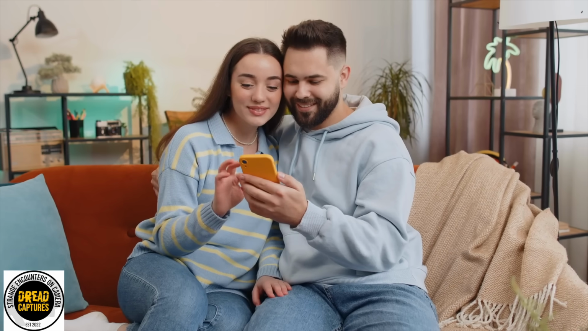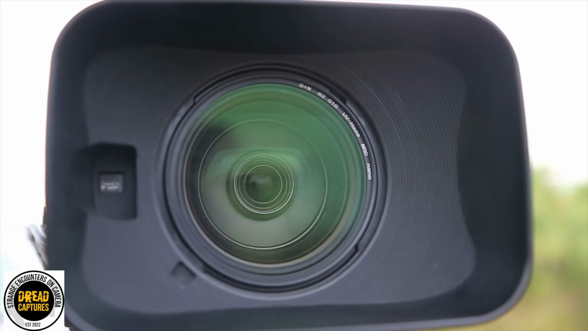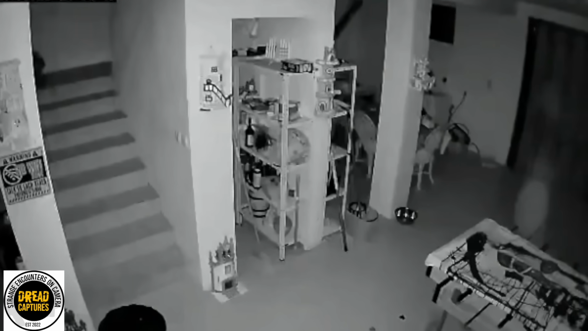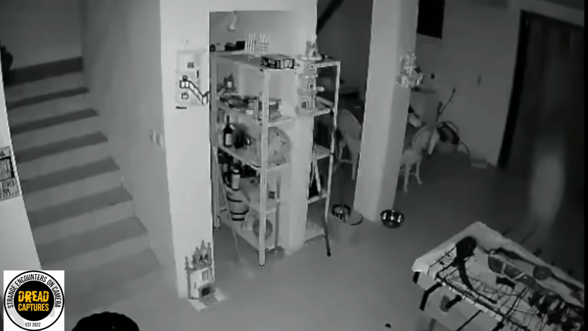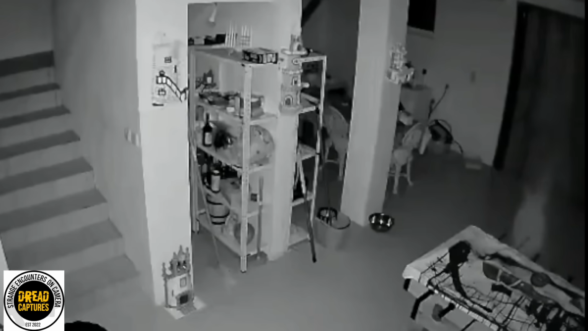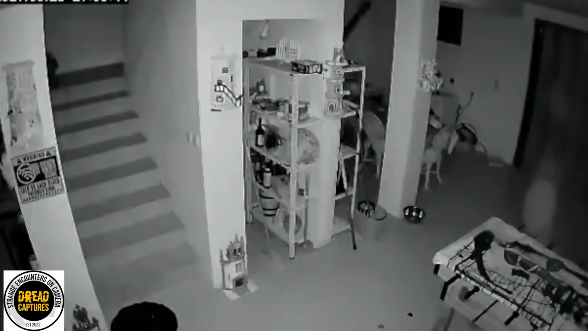A young couple put a motion-activated camera in their home after some weird things had been happening around it. Well, your suspicions perhaps might be right. Goodness. What appears to be a small child has wandered into the frame. I'll speak for myself here, but I'd rather see an axe murderer than a child apparition. I mean, kid ghosts, man, they freak me out.